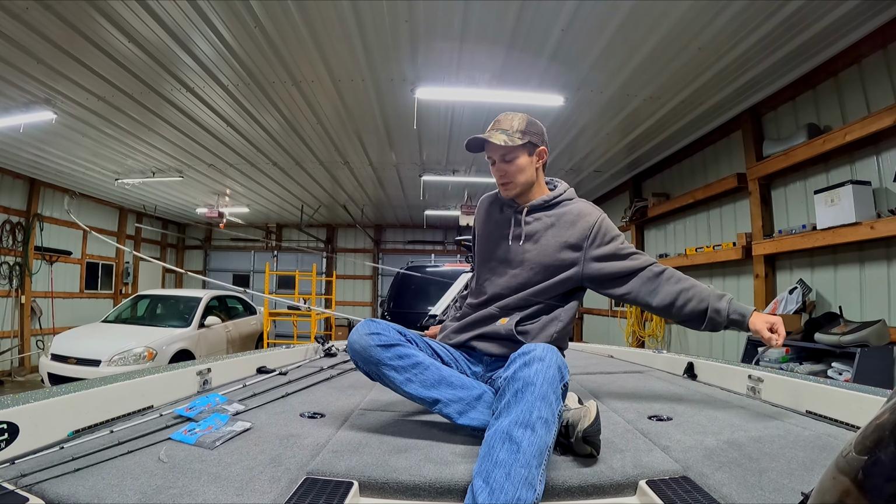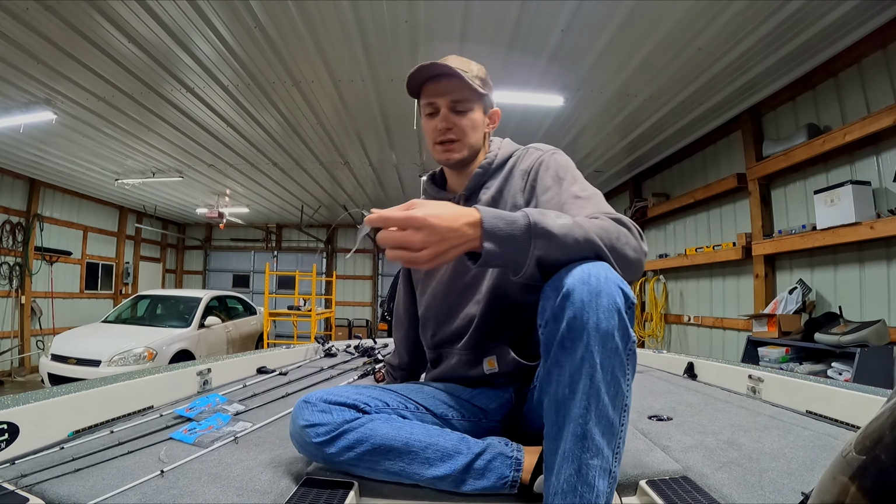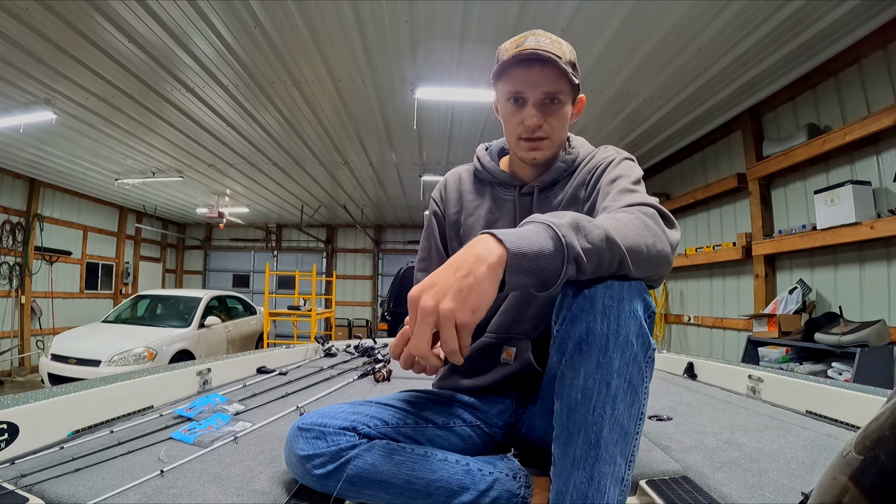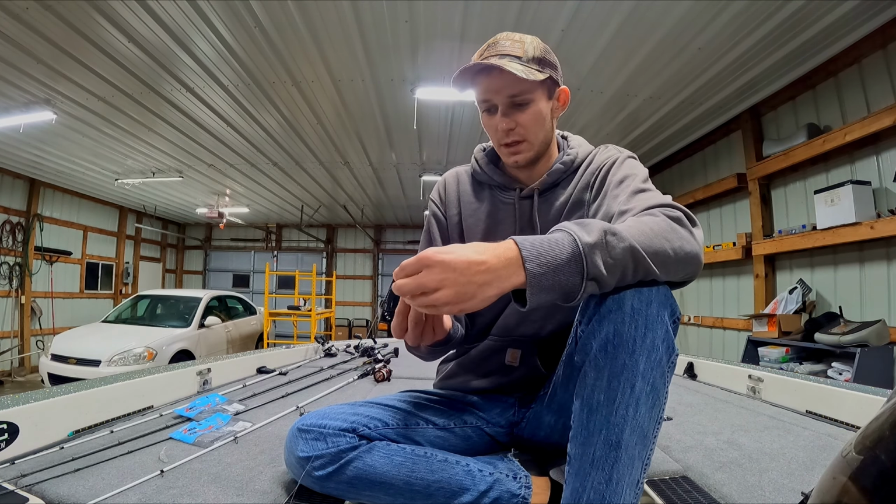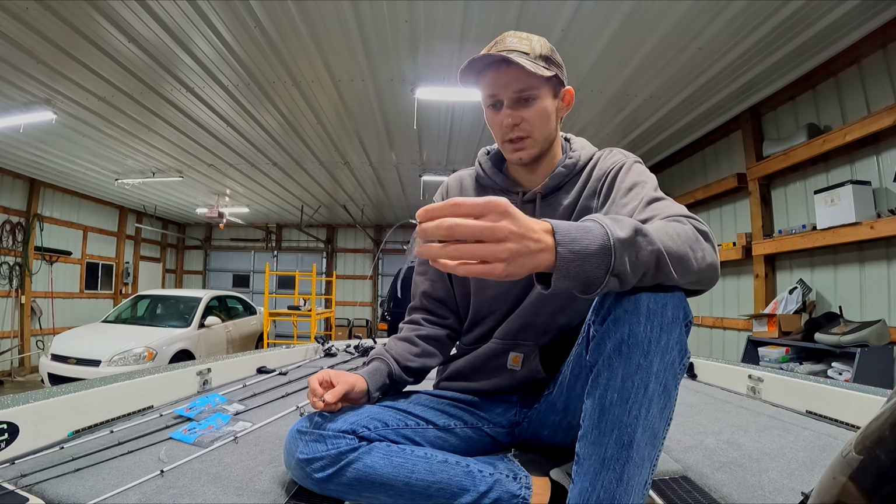Like a pretty flimsy, I think this is a 7-foot medium. So that's what I throw my Damiki rigs on. And it seems to help. When I use like a medium heavy, it seemed like I'd miss more fish. So that's what I moved to, just to give them a little more time to eat it, not jerk it out of their mouth right away when I set the hooks.